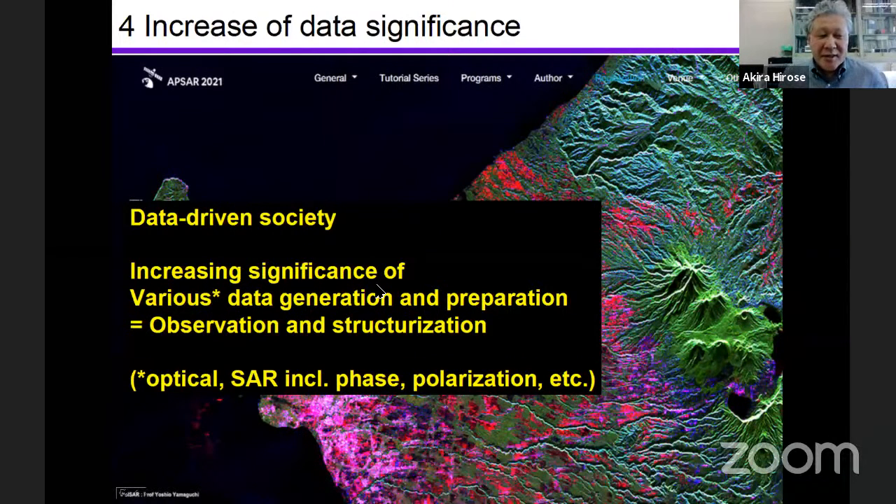And then the significance is increasing more and more to obtain the various data and